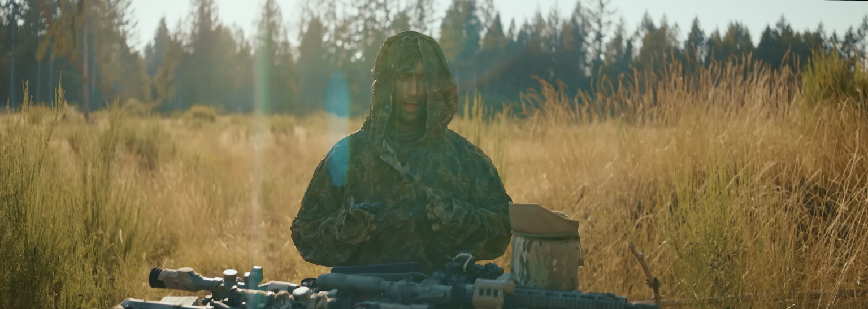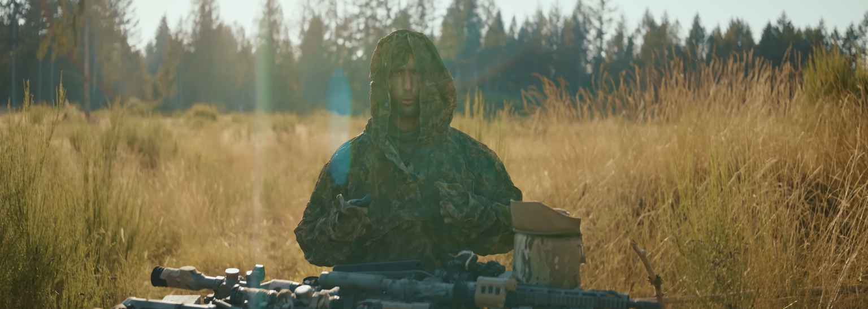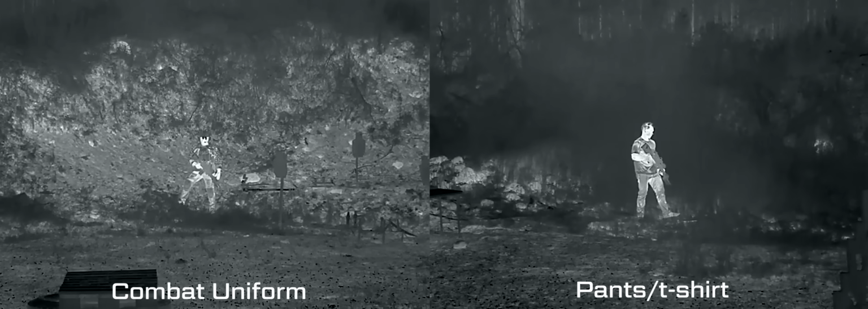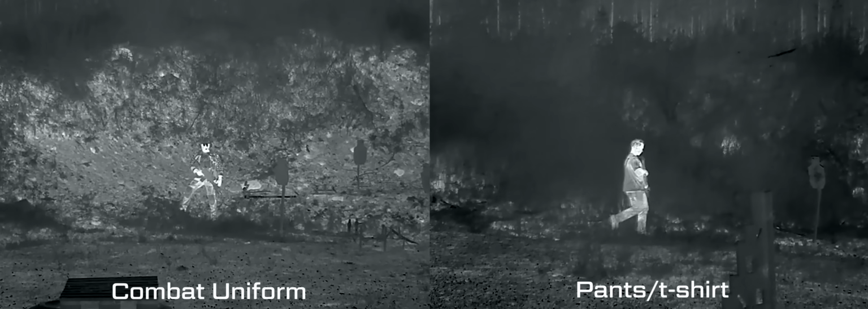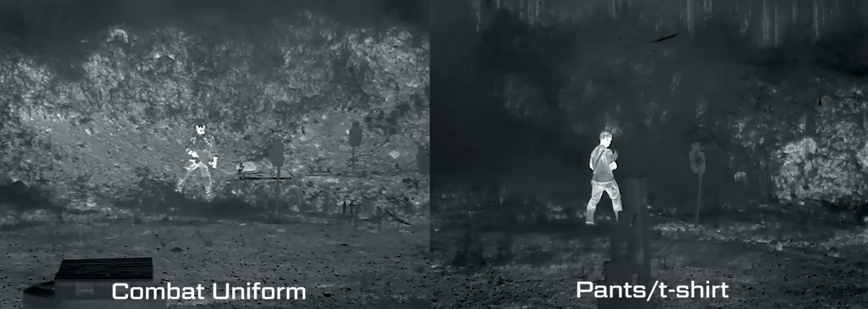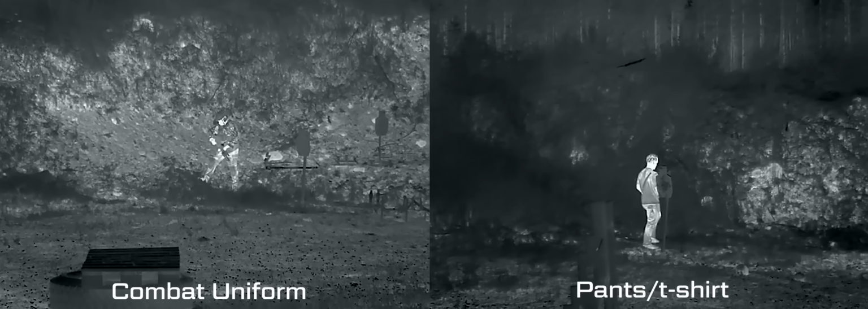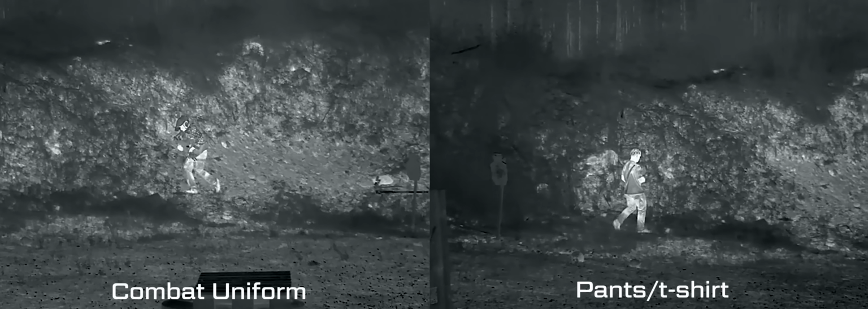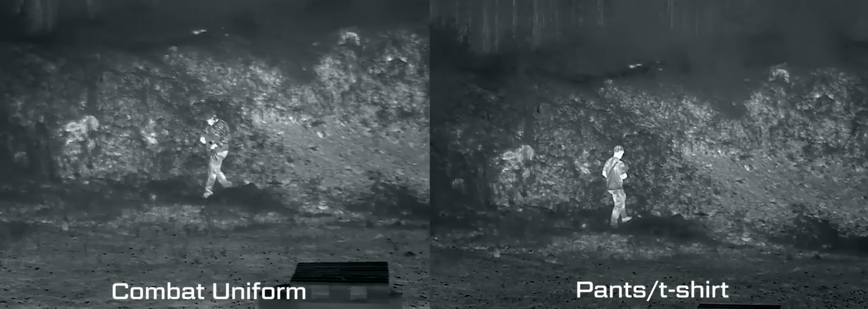So what we're gonna go ahead and do right now is cut to a full thermal video of what these look like. So right here we have our 2 members. They're active duty soft. One is in cargo pants and a t-shirt, and the other is wearing full combat apparel with a Cry AVS and Cry assault ghillie with his assault pack on. Now this man's been wearing it for a while. You can see the clothing is nice and heated up. You can see how clearly they stand out in thermal.